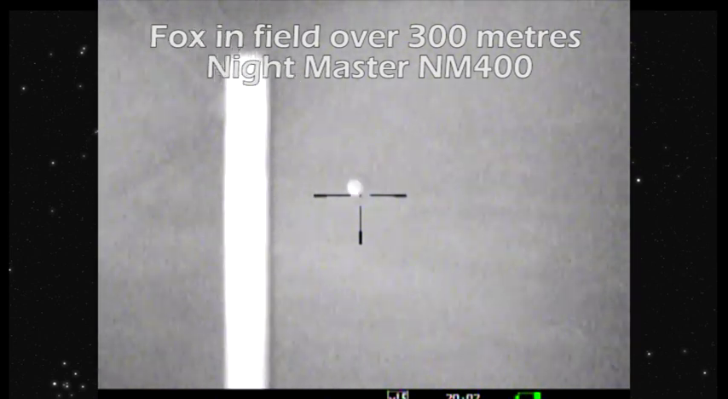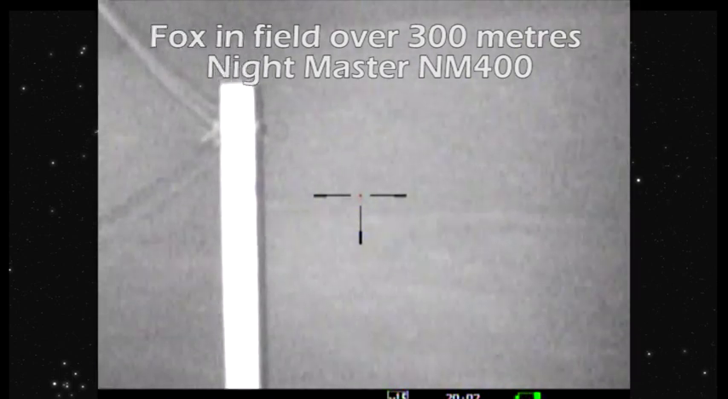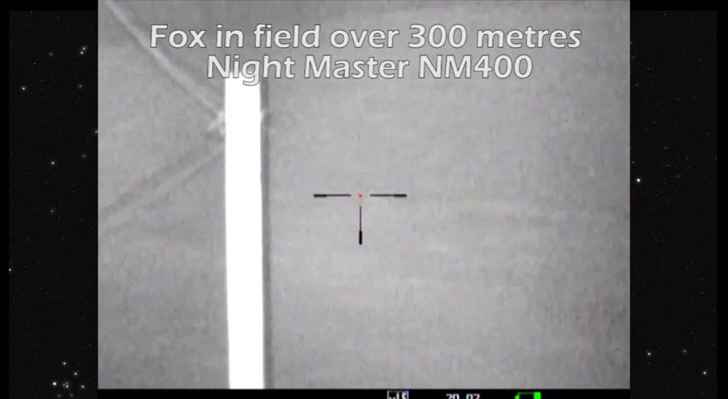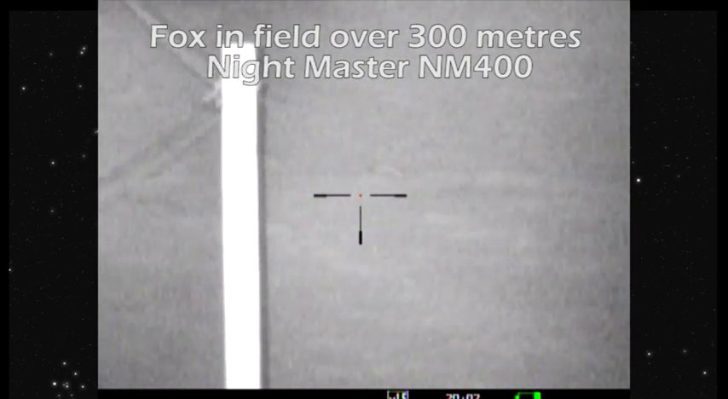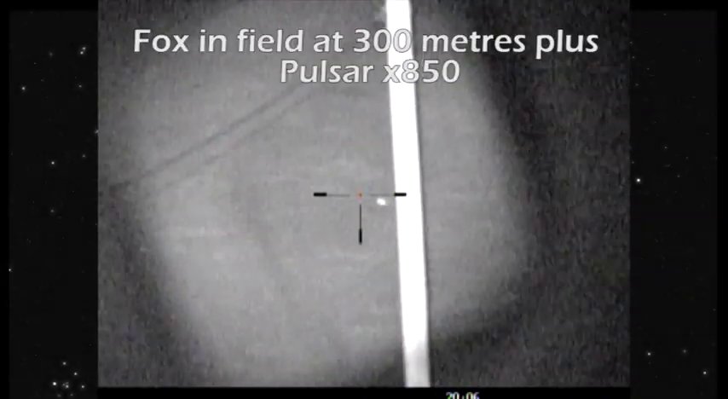What's impressive about that, folks, and what you can see on the video is the lie of the land as well. You're looking at a field there with grass, and there is a small sort of dip in the field there which you're able to clearly see. There's like a line, isn't there, where the fox is and the eye shine.